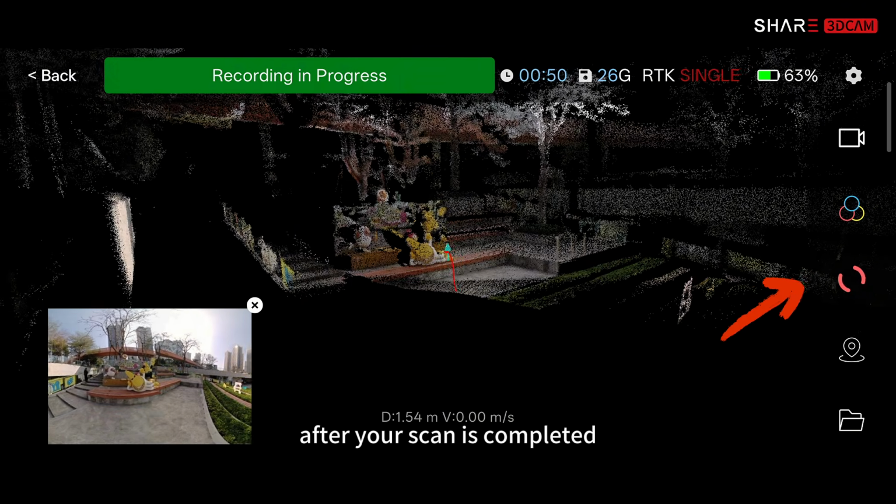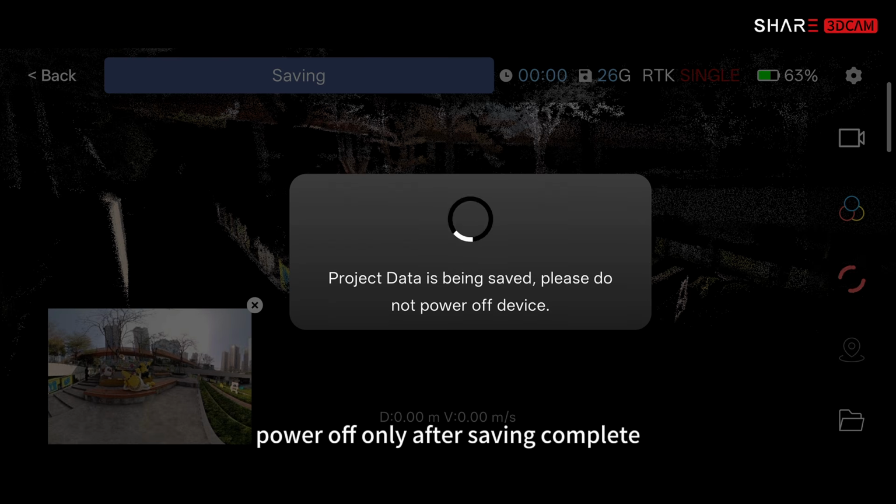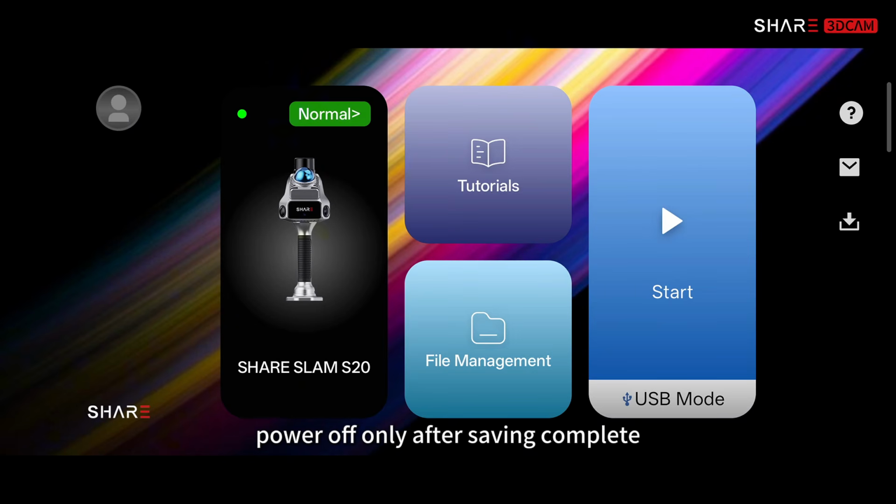After your scan is completed, tap End. Wait about 15 seconds to save data. Power off only after saving completes.